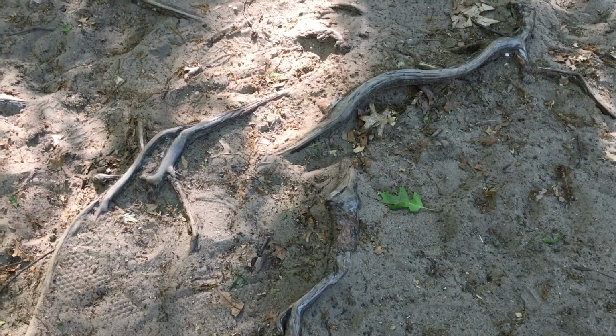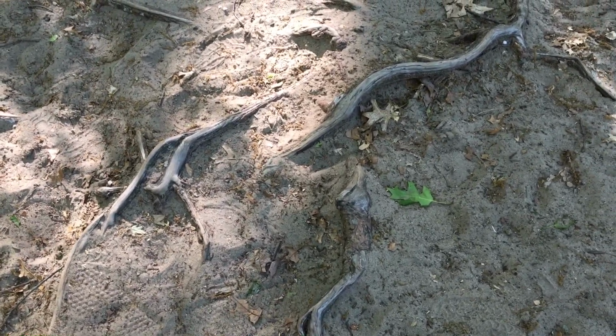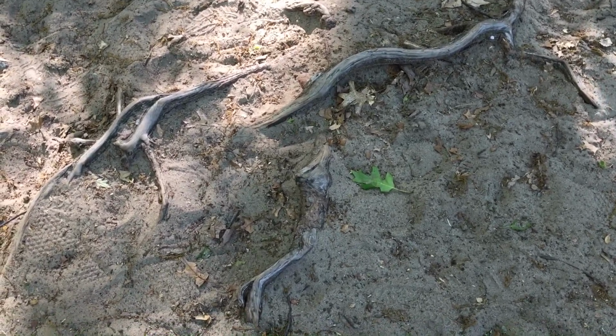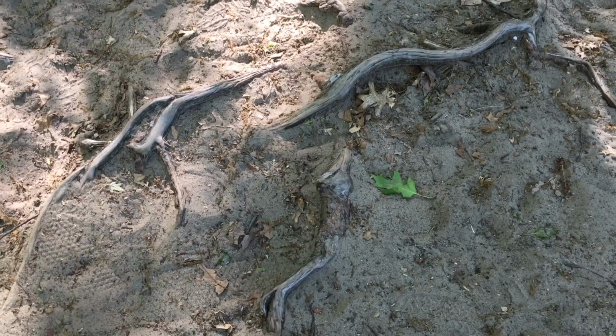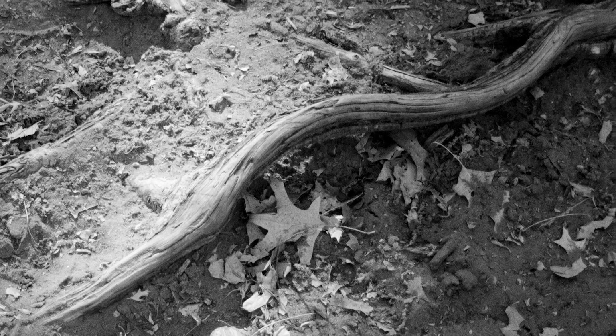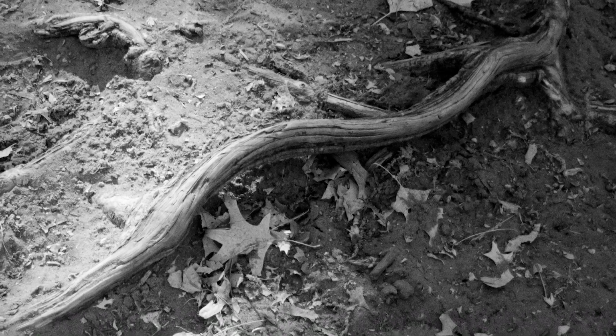So in speaking about perspective, here's some tree roots growing out of the ground, and the sun is shining a little bit on them. I like the perspective from shooting straight down. It's got a serpentine look to it, and in black and white it's going to look almost abstract. So again, think about your subject matter and what's the best perspective to shoot it from to get the look that you want. Maybe it's from lower down, maybe it's from directly above. What's going to show your subject of interest the best?